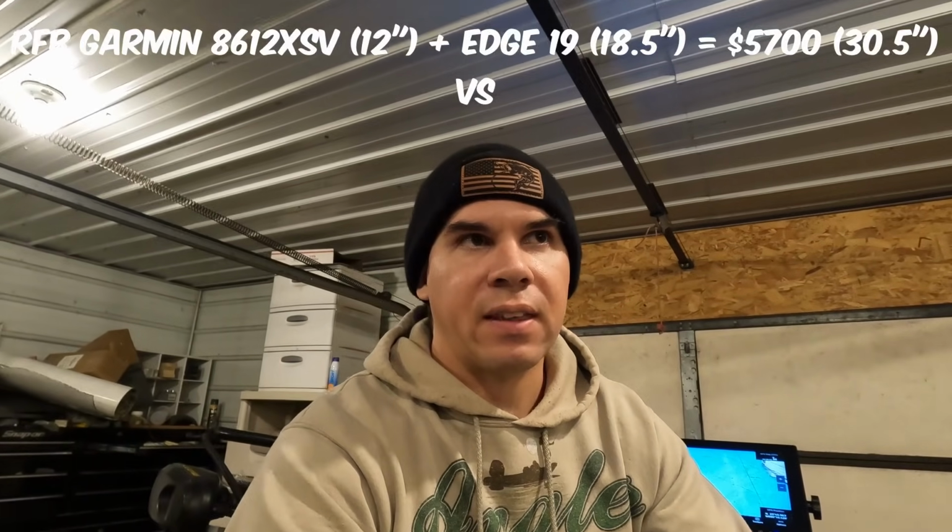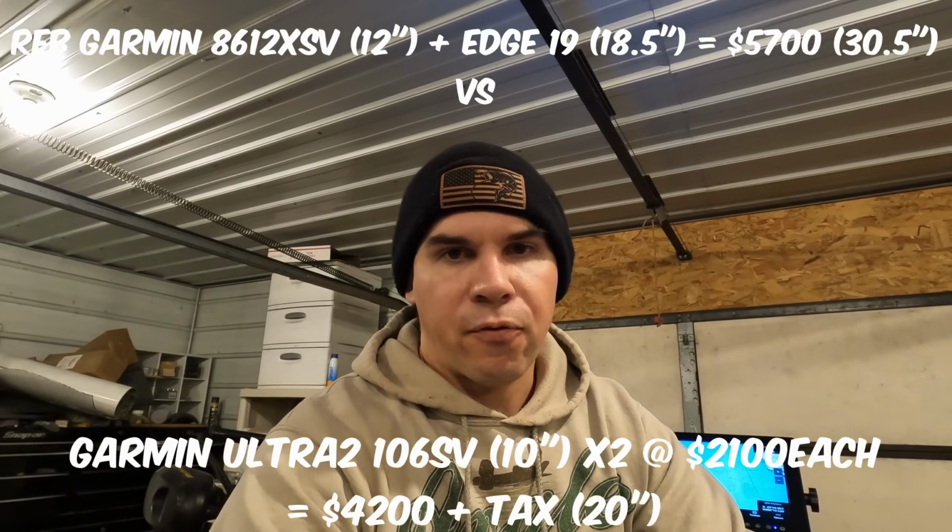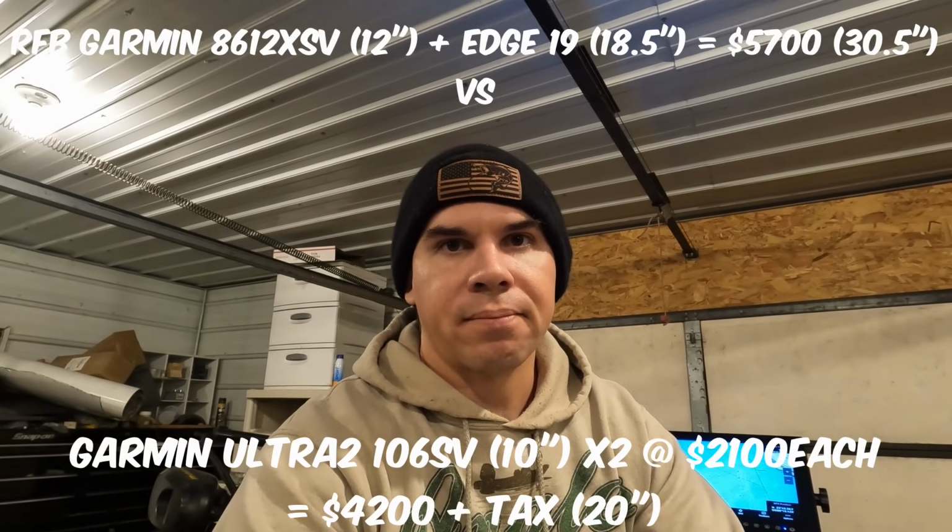So I'm into this setup for $5,700. Let's compare that to, let's say you go out and buy 2 Garmin EchoMap Ultra 2 106 SVs. Without transducers, they retail for $2,100 each.